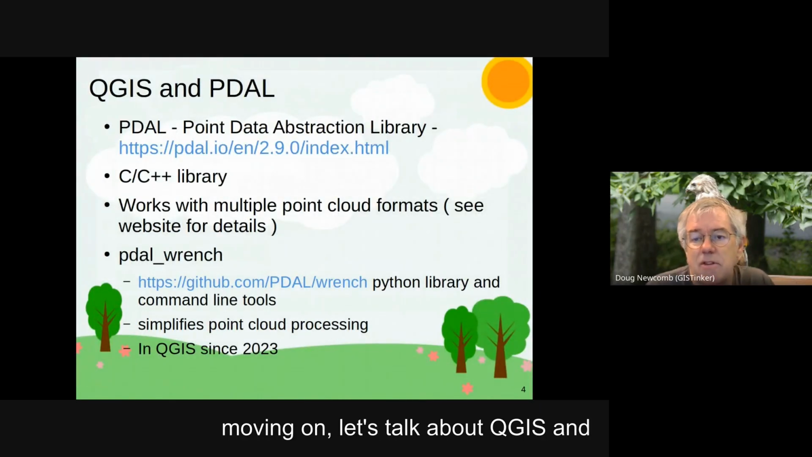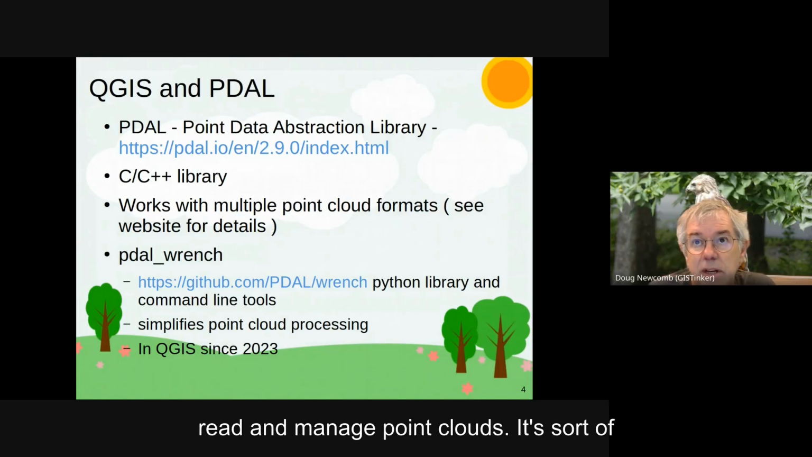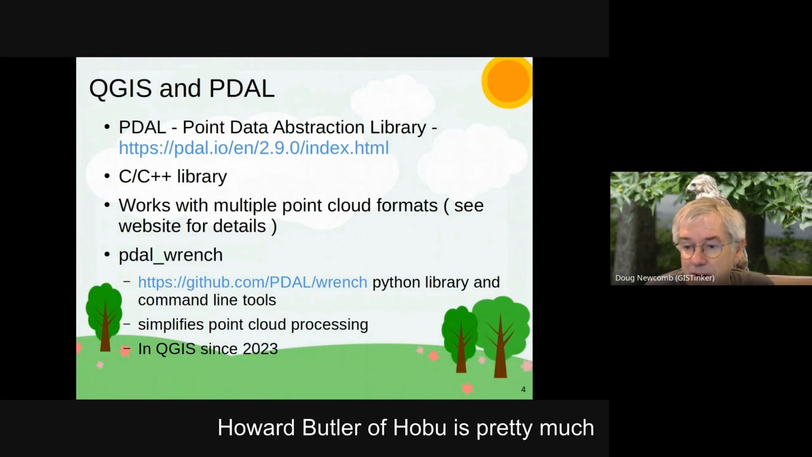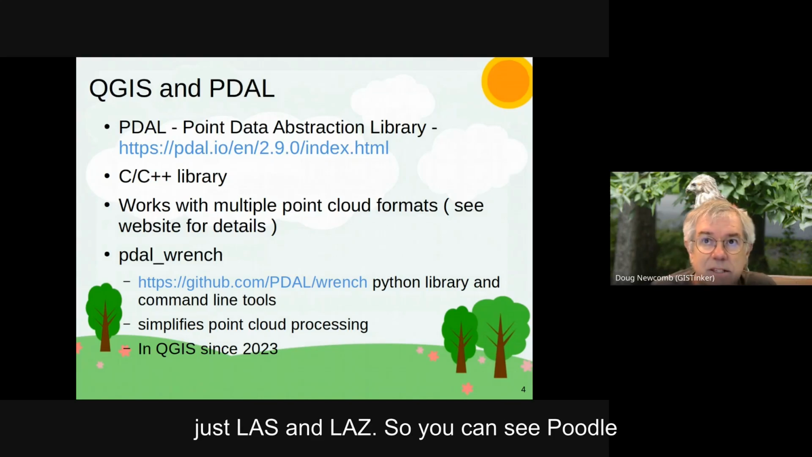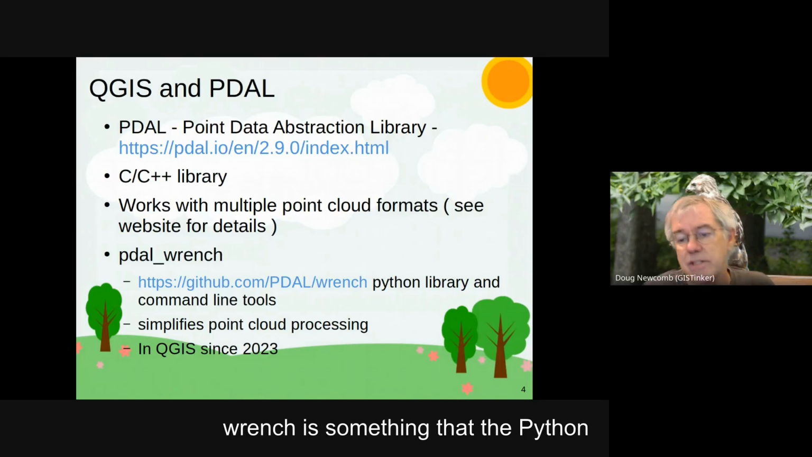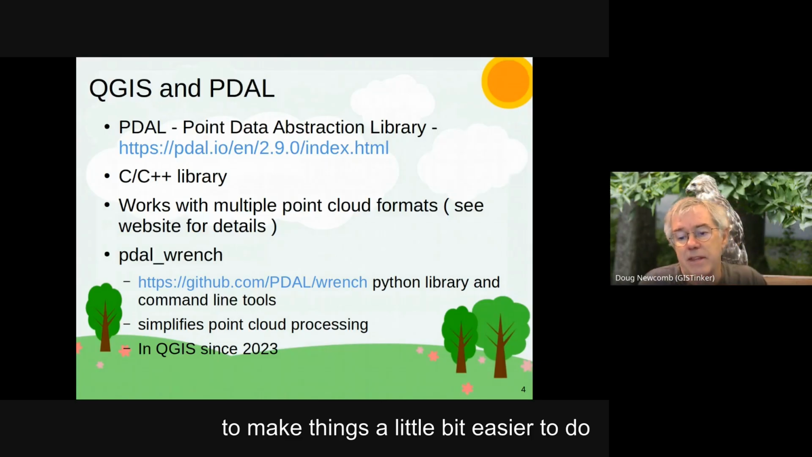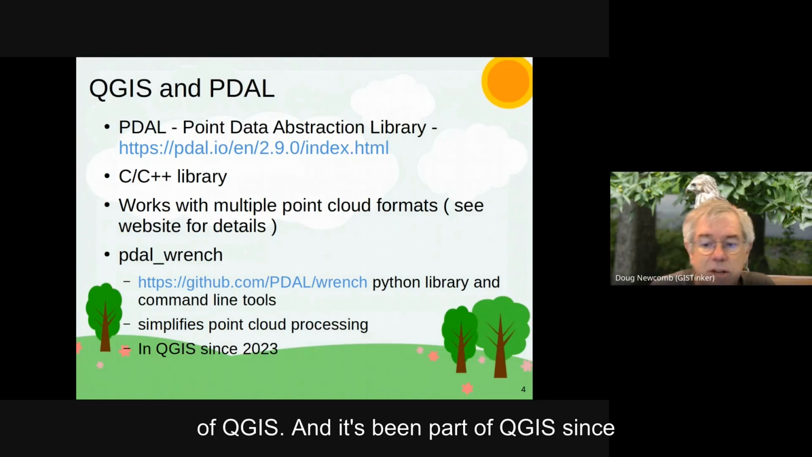But moving on, let's talk about QGIS and PDAL. PDAL is the Point Data Abstraction Library, which QGIS uses to read and manage point clouds. It's sort of the second open source point cloud library, the first one being LASlib, but Howard Butler of Hobu is pretty much behind both of them. It's a C++ library, and it works with multiple cloud formats, not just LAS and LAZ. PDAL Wrench is a Python library that the QGIS folks came up with to make cloud processing a little bit easier and work better inside of QGIS. It's been part of QGIS since 2023.